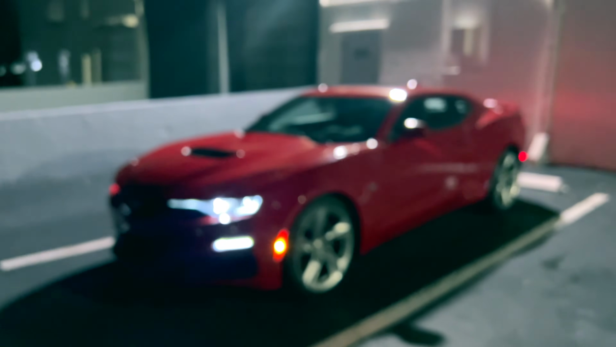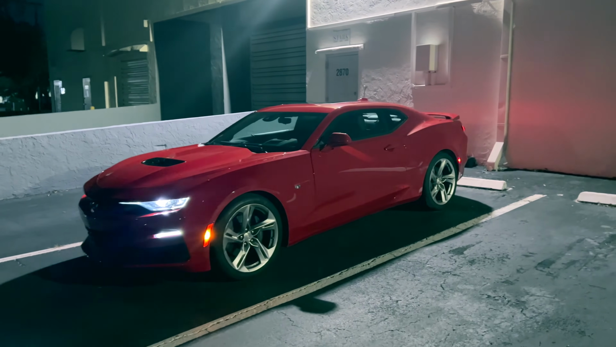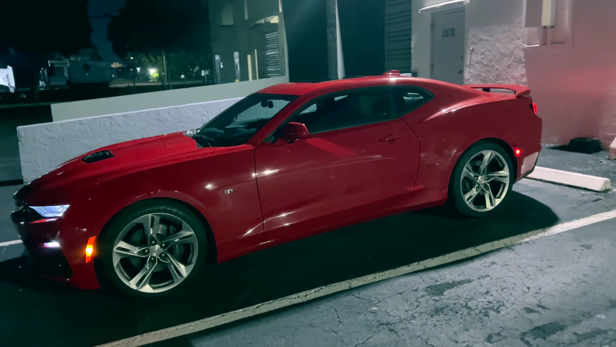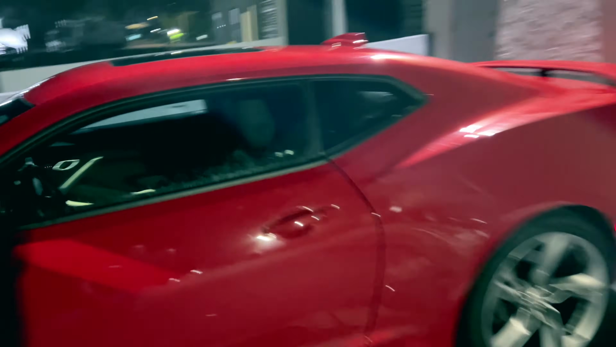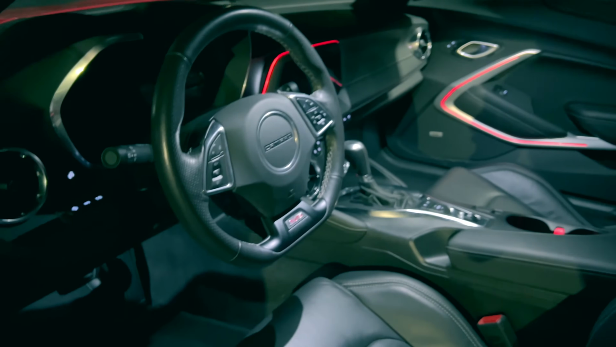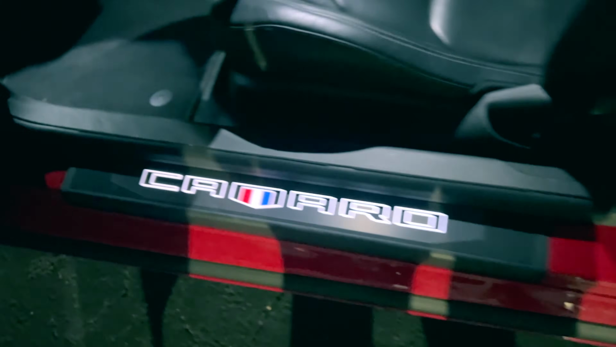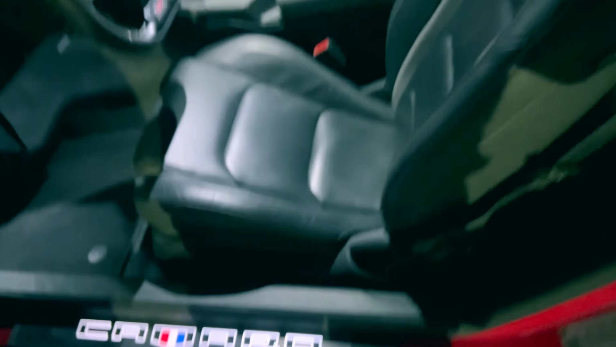I already did a review on the Camaro. Well, this one has bigger wheels, nice alloys, V8 engine, of course. Let's take a look under the hood. Oh, I think I have to press here. You have nice Camaro SS badging over here. Oh, before I get in, Camaro lights up right here on the side.